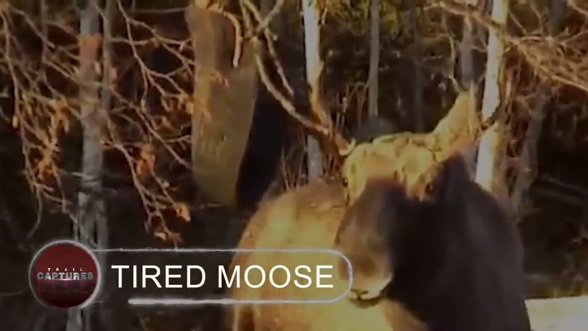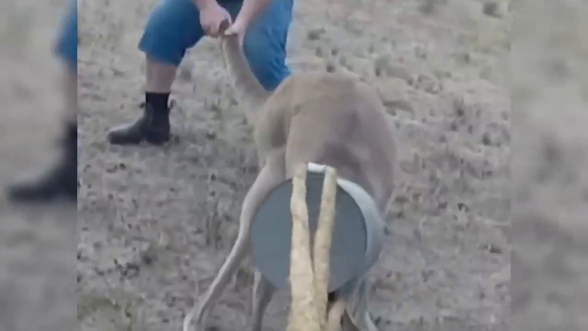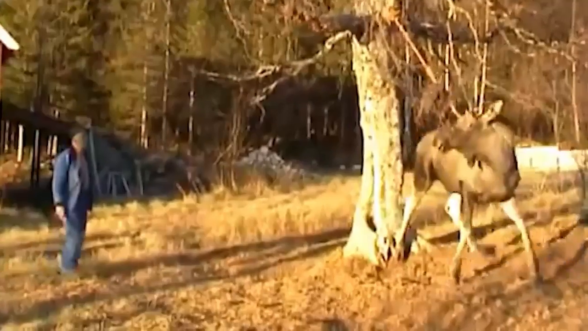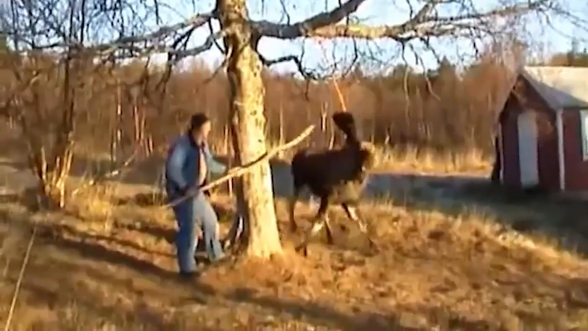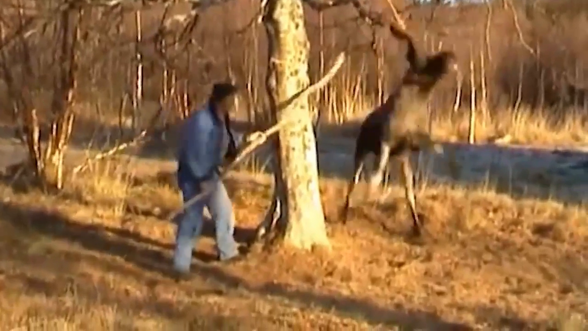Tired moose. Animals seem to have a habit of becoming caught in the most unlikely locations. This time, a moose became lodged in a tire swing. A man was astonished to see the moose outside the house during the day because it was severely trapped. And then, at first, he attempted to save it with a large stick, but the moose was already scared, so it proved to be of little assistance.